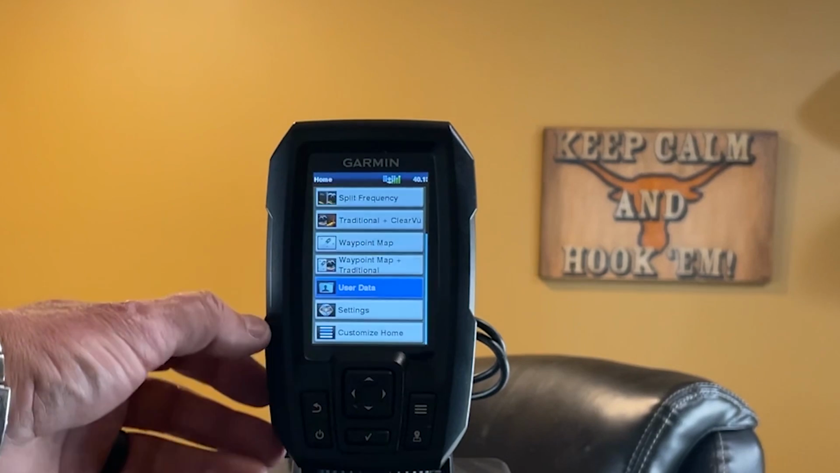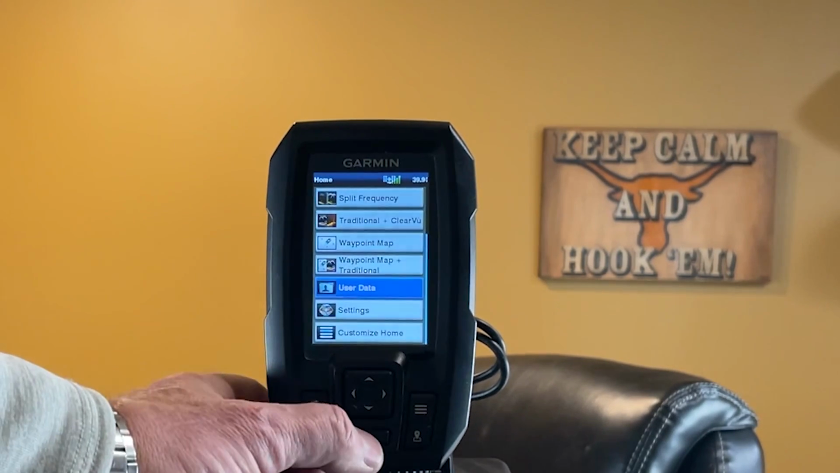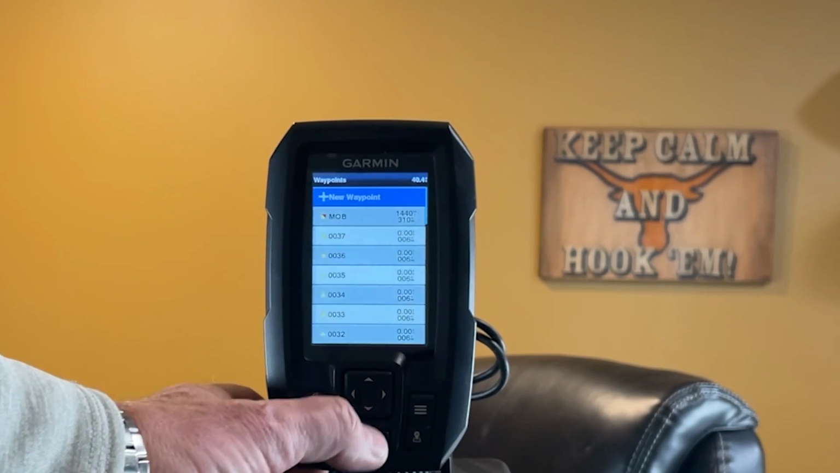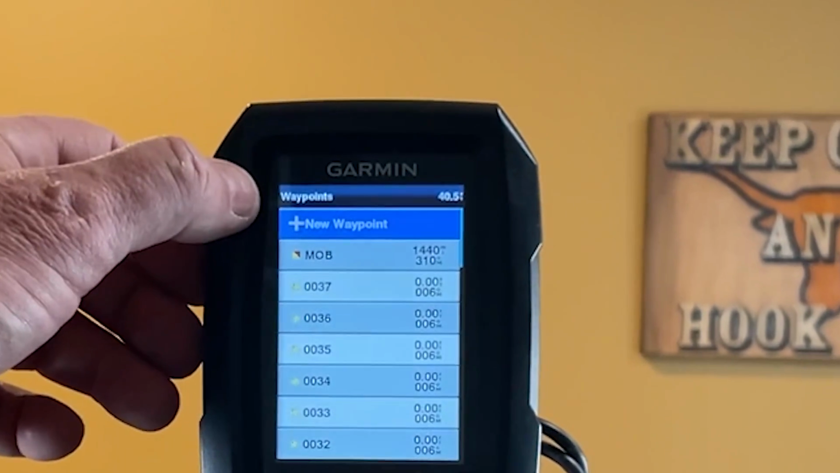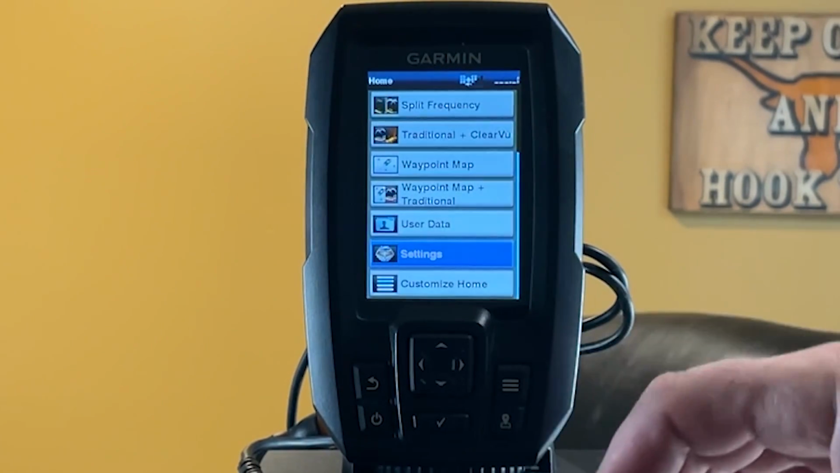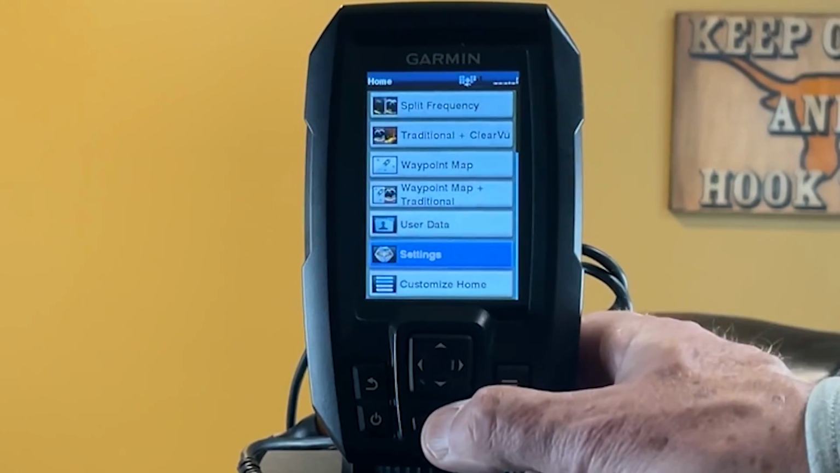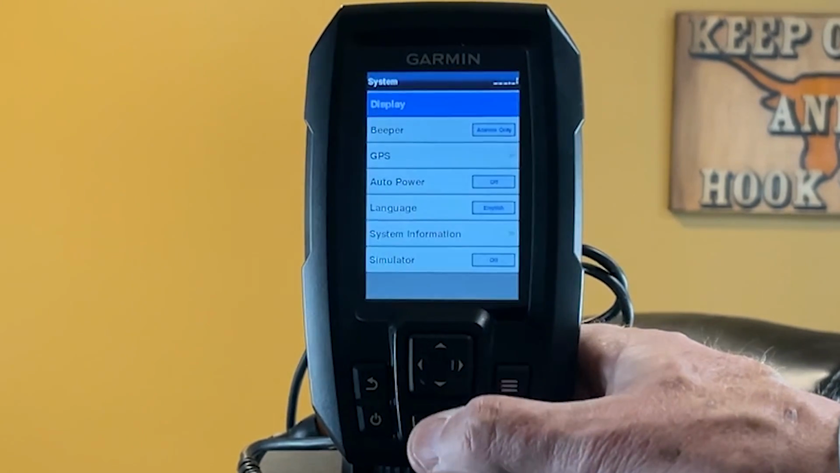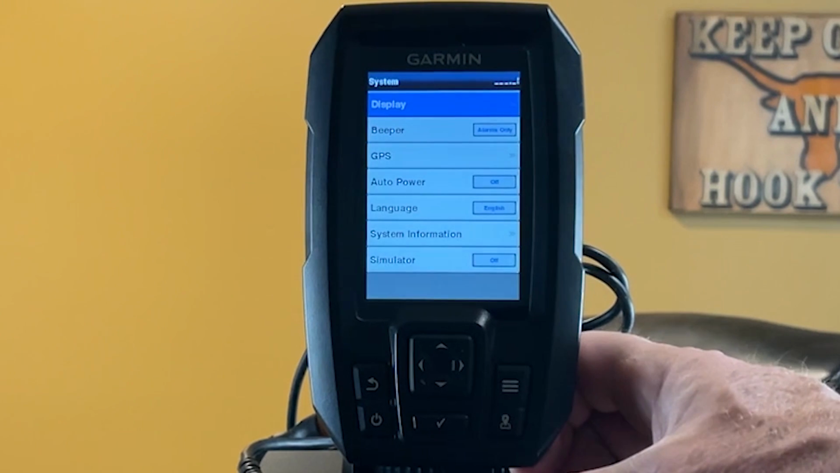Okay, and if you want to see your waypoints, tracks, things like that, go into user data. That's where you can look at your waypoints. Let's take a look at our settings. Go to settings and hit our check mark and system. And this is where you can set up the simulator.